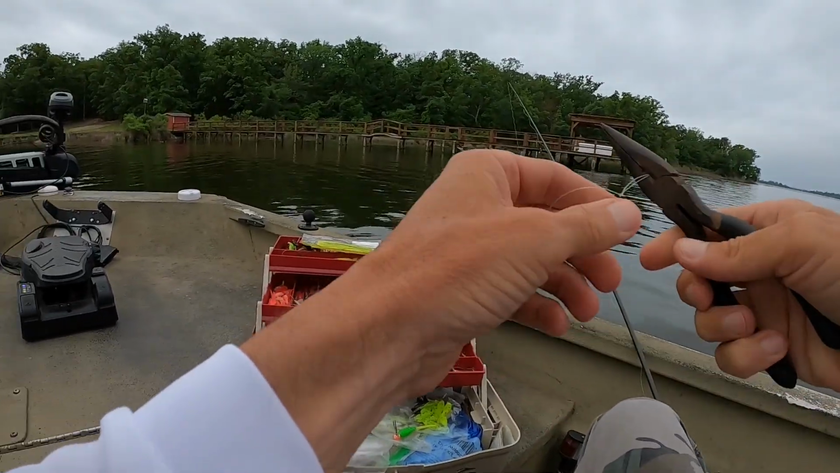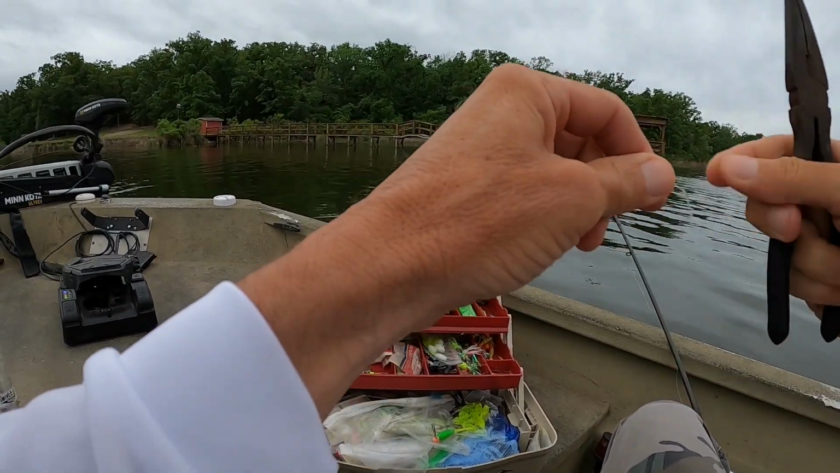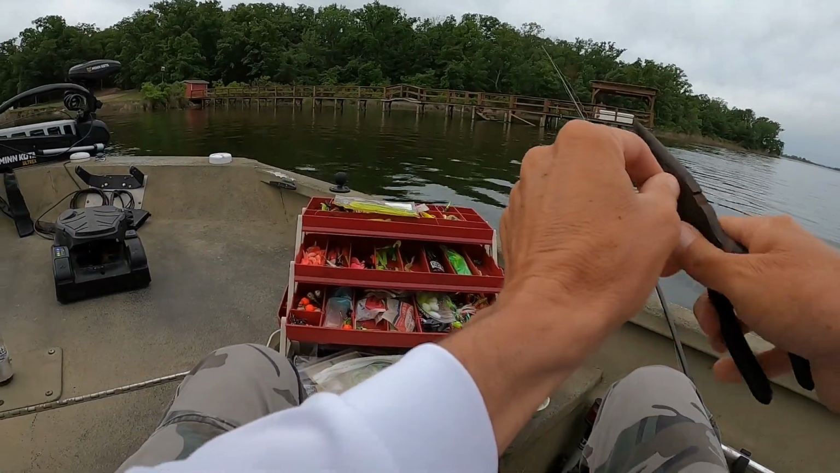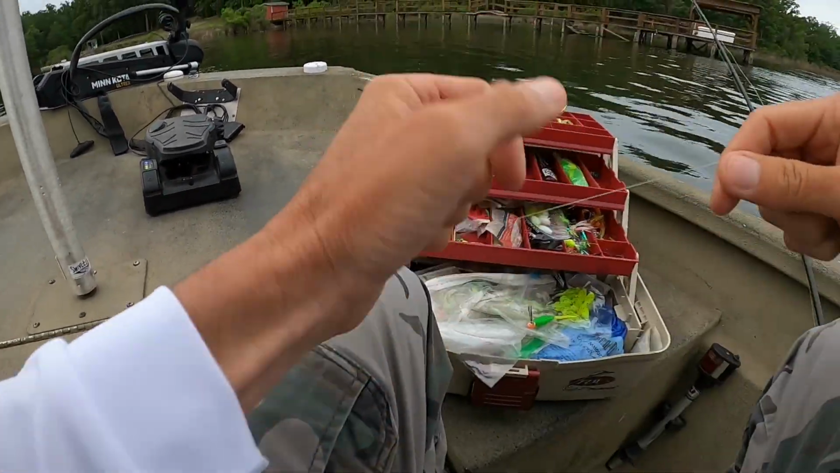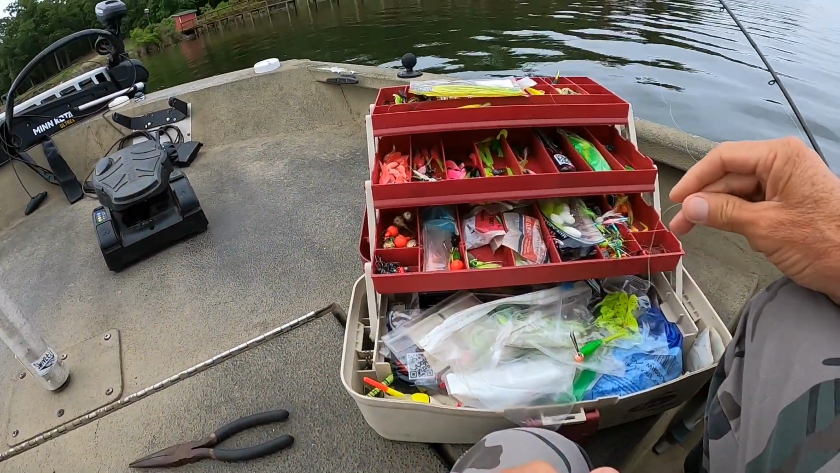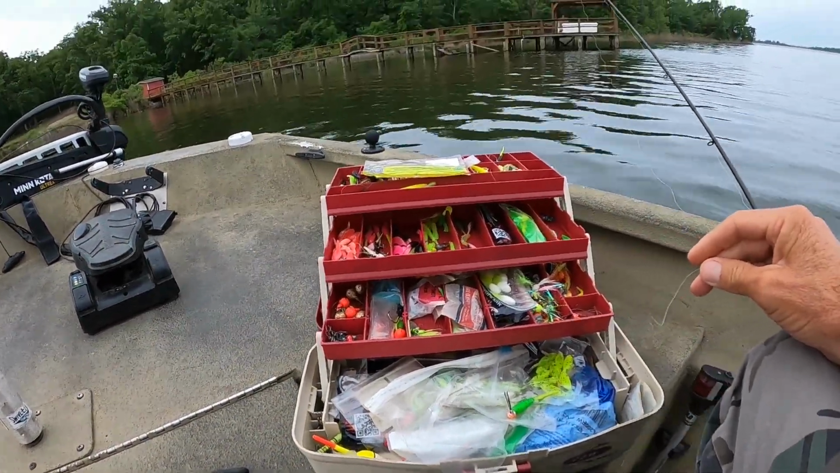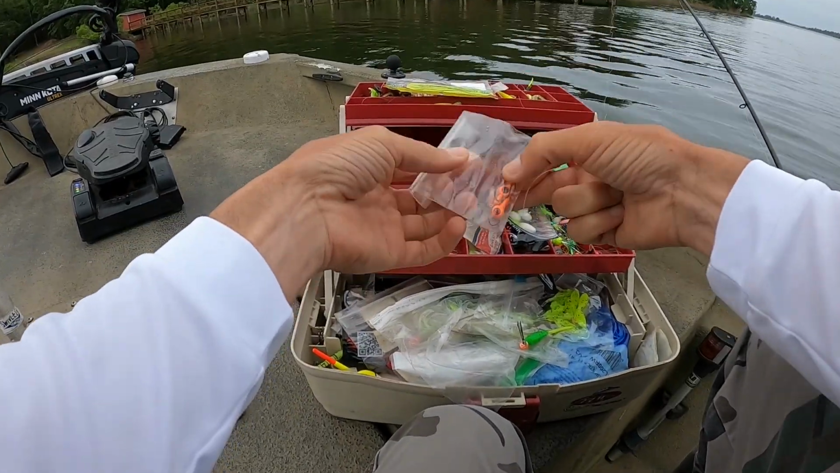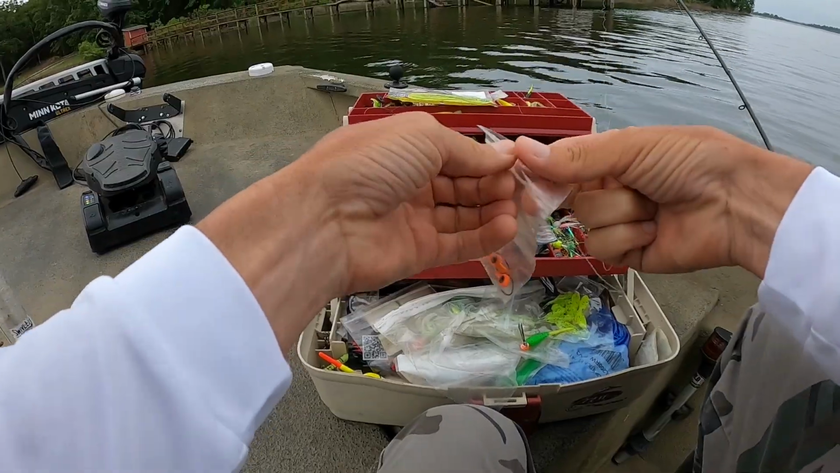I don't have any electronics on my boat, so I'm just gonna be going down the banks. I'm gonna find me a good jig here and see if I can't locate some of these fish. What jig would you guys pick? I've got so many. Let's see here. I like this orange head here.